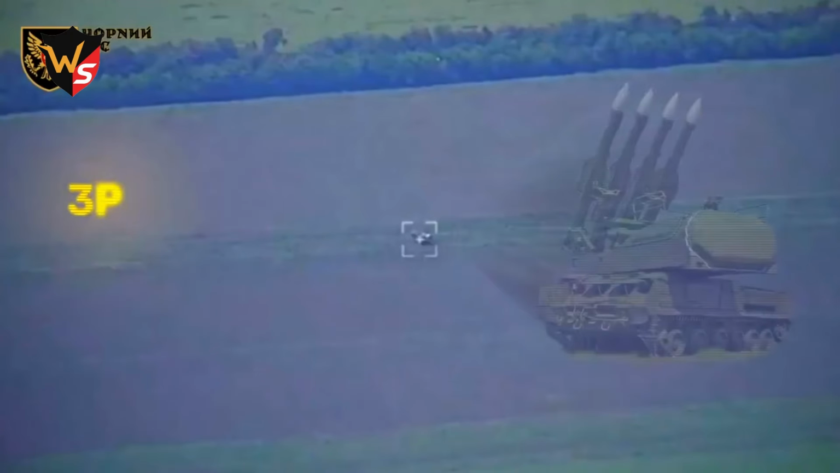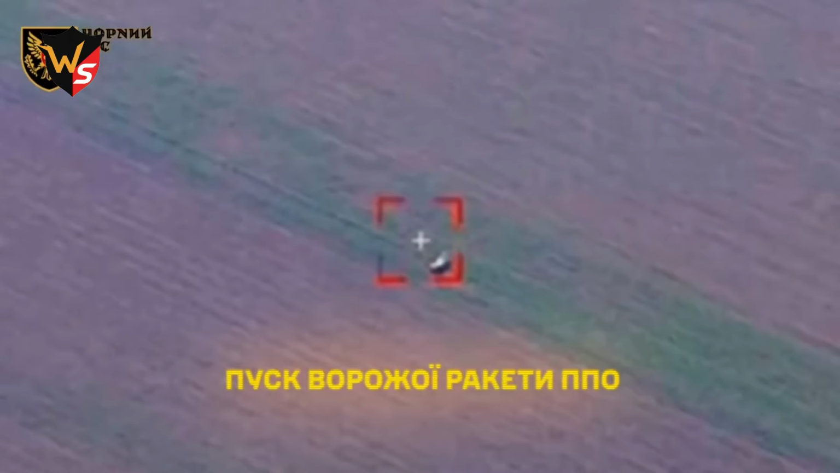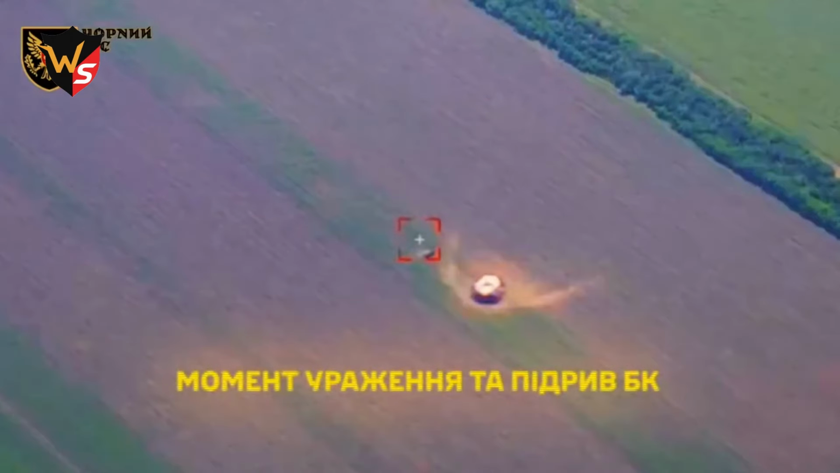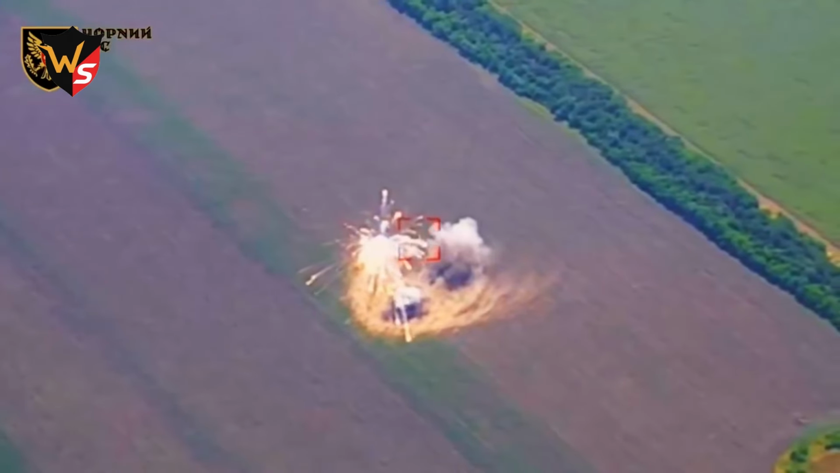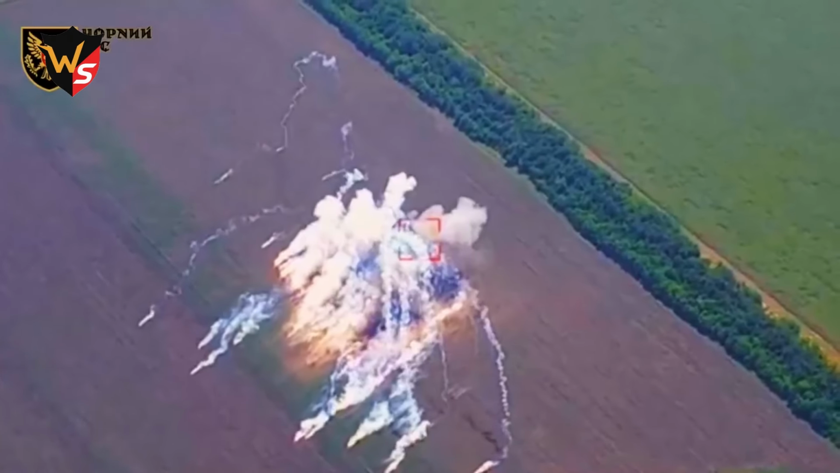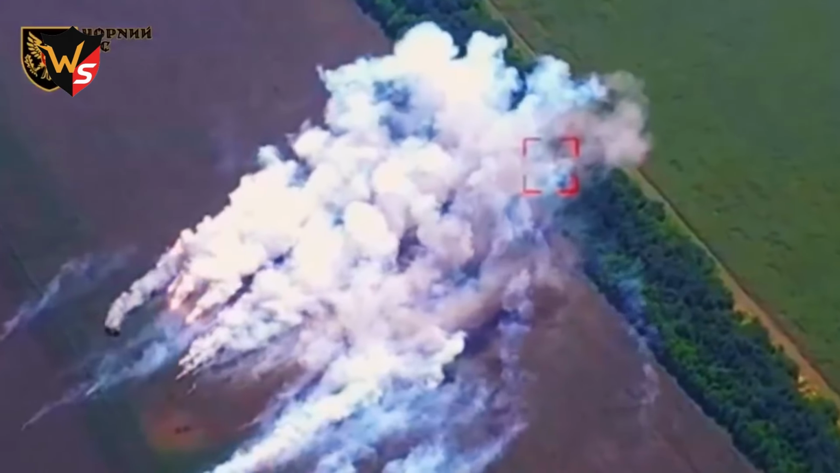Now comes footage from the soldiers of the 15th Separate Artillery Reconnaissance Brigade, nicknamed Black Forest. What you're about to see is a rare and high-value target, a Russian BuM-2 air defense system on the Eastern Front. The missile didn't even require a direct hit. Detonation nearby was enough to set off a chain reaction. The shock wave and debris ignited the ammunition, triggering a powerful explosion. Flames consumed the launcher, valued at around $25 million. This system is permanently lost, one less asset for the enemy and another clear demonstration of the precision and effectiveness of Ukrainian artillery reconnaissance.